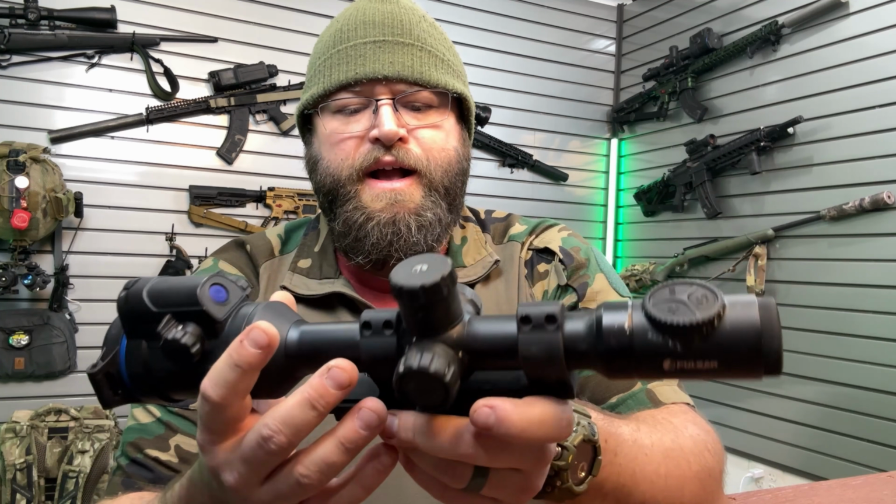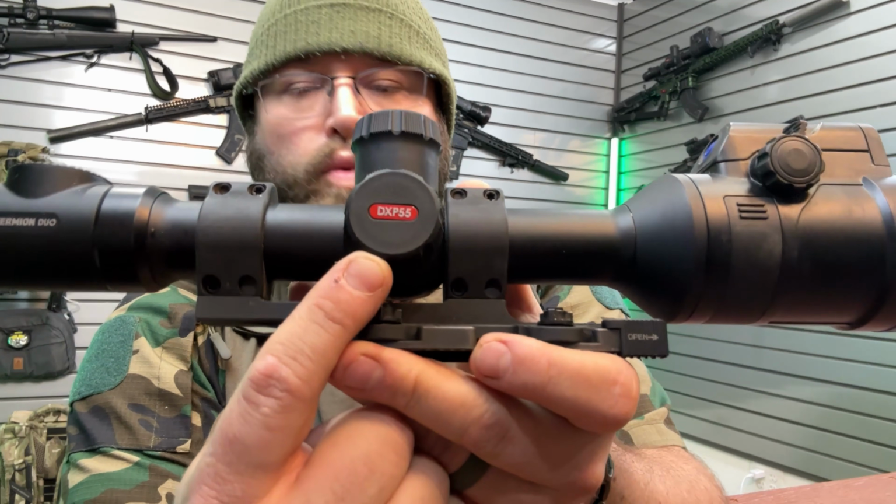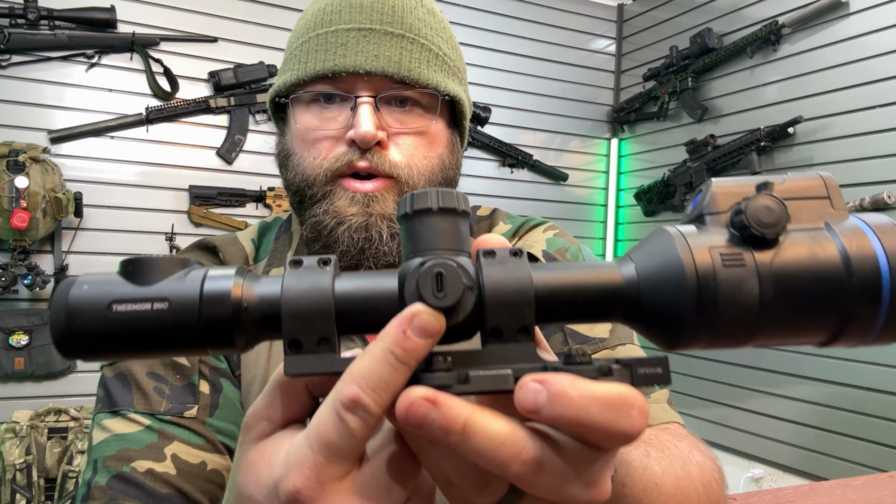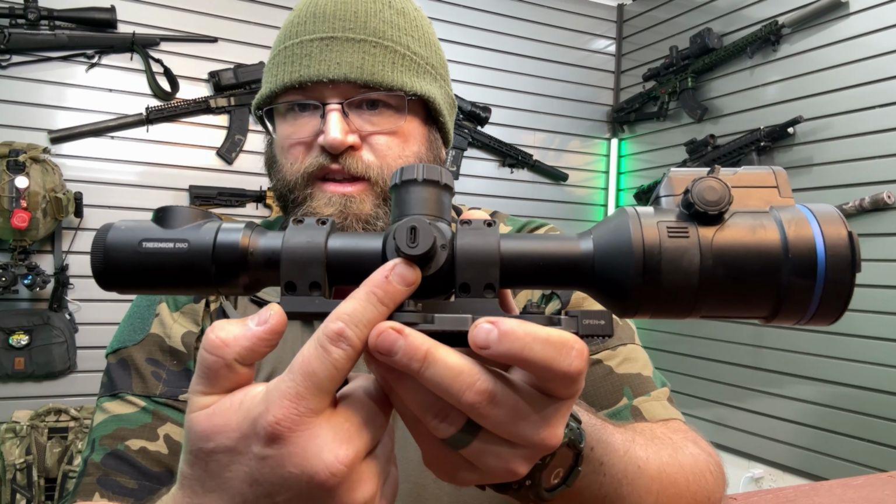And so you've got this two battery system, which I really love. And then on the other side, which has the logo of what model you're using, this one comes off, and that is how you plug into the computer, or if you're going to be using an auxiliary power pack, anything like that, that's how you get this plugged in here.